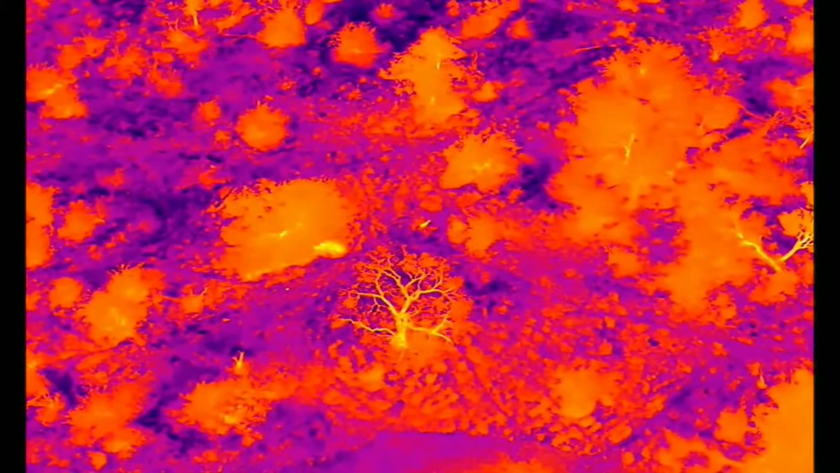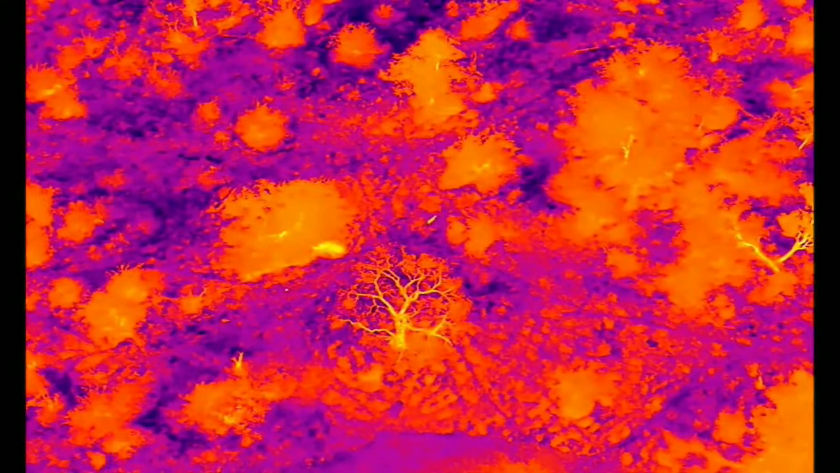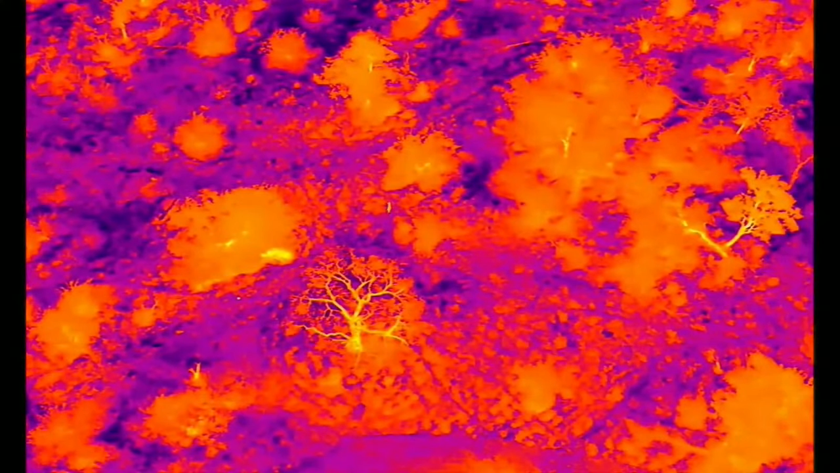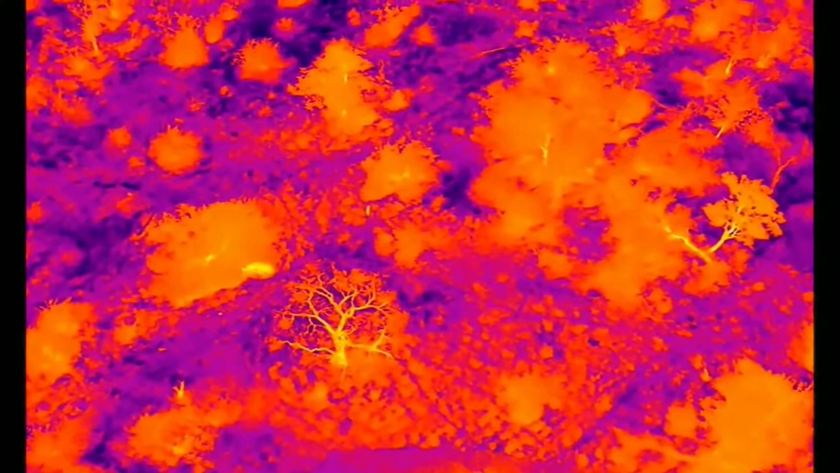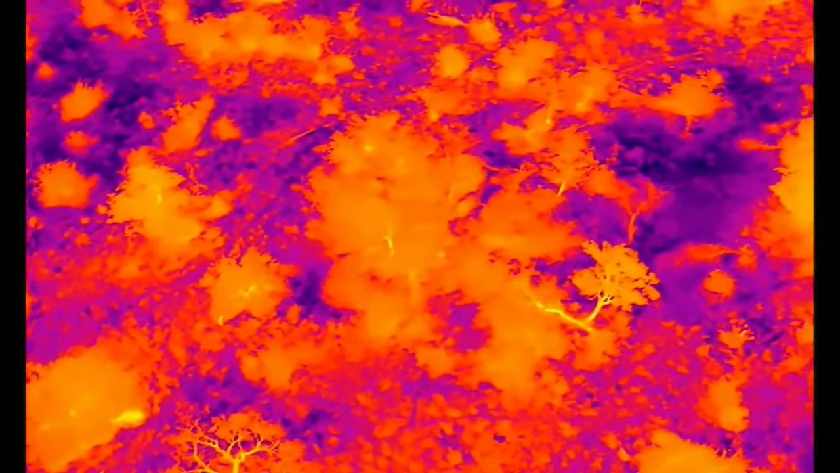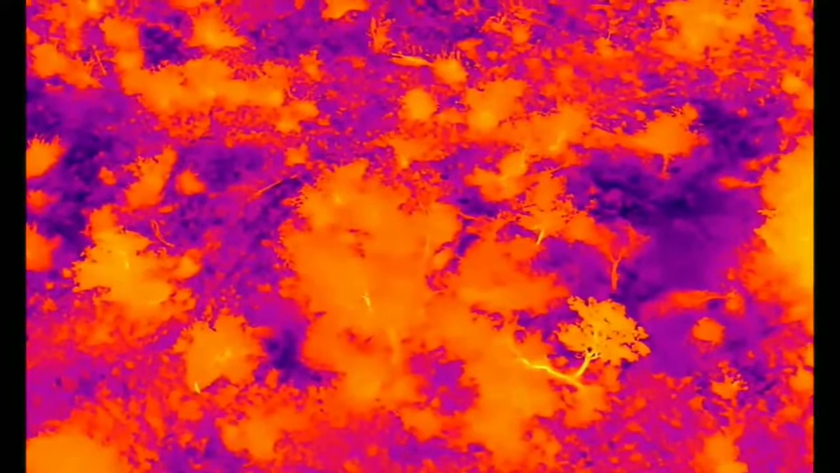No, that's an antelope. You can tell by the way they're walking. Perfect. Keep it going just that way.